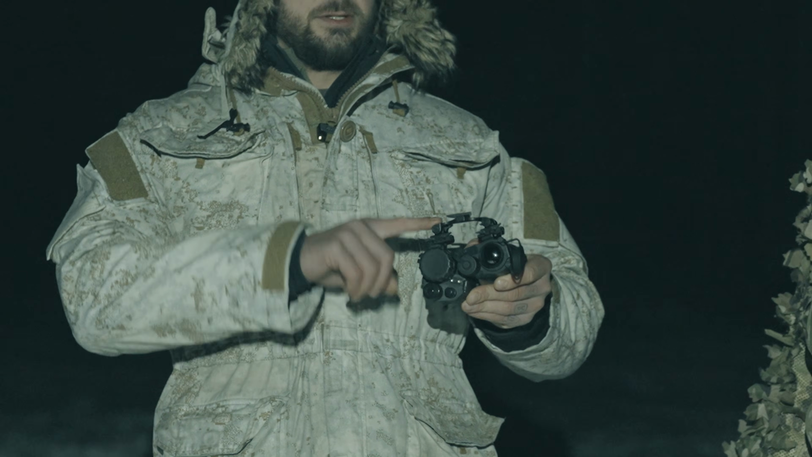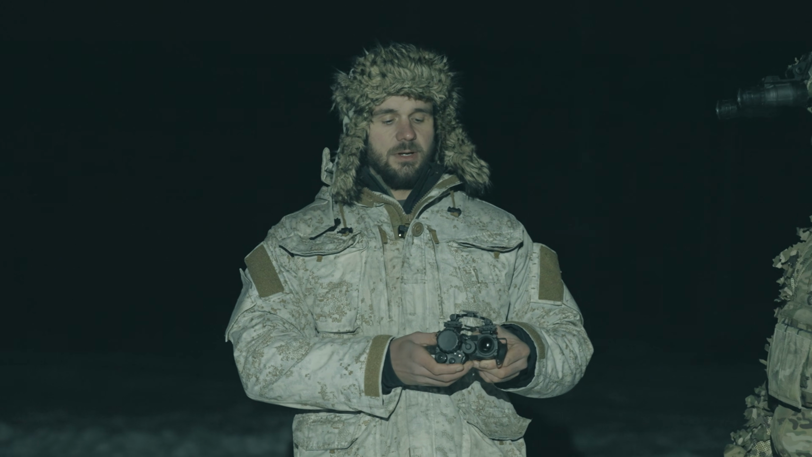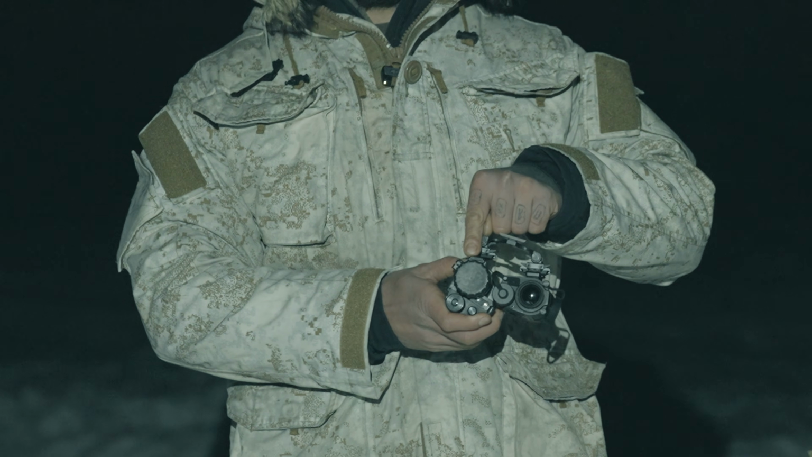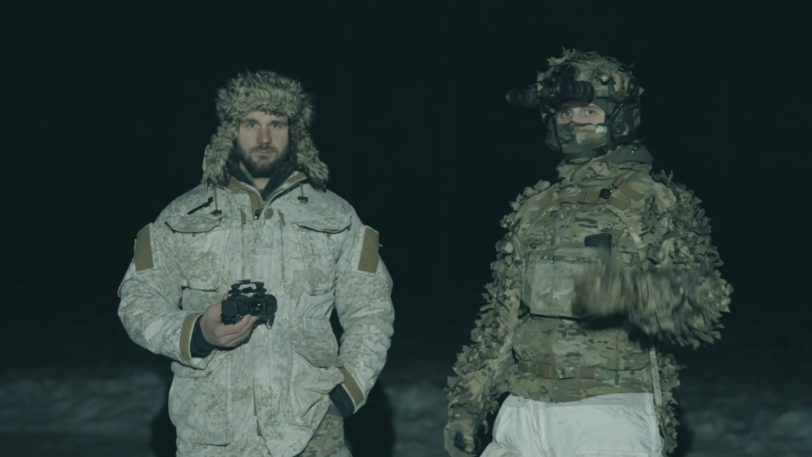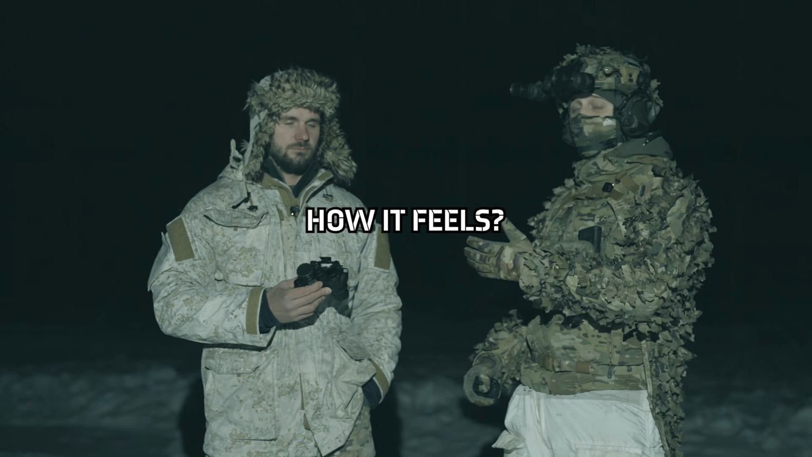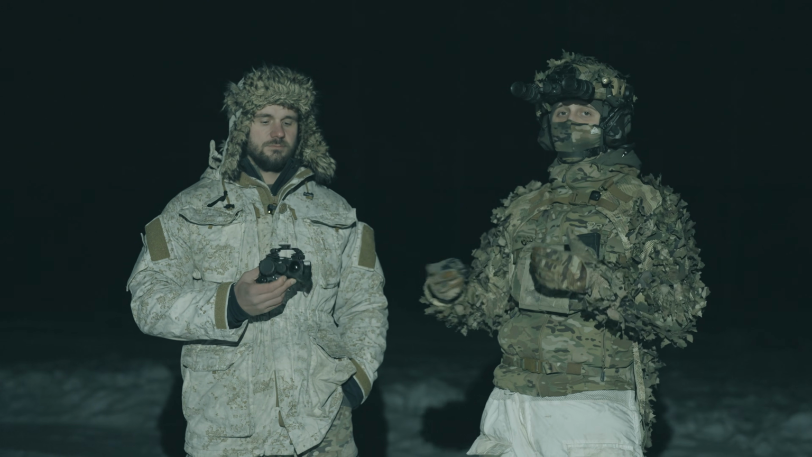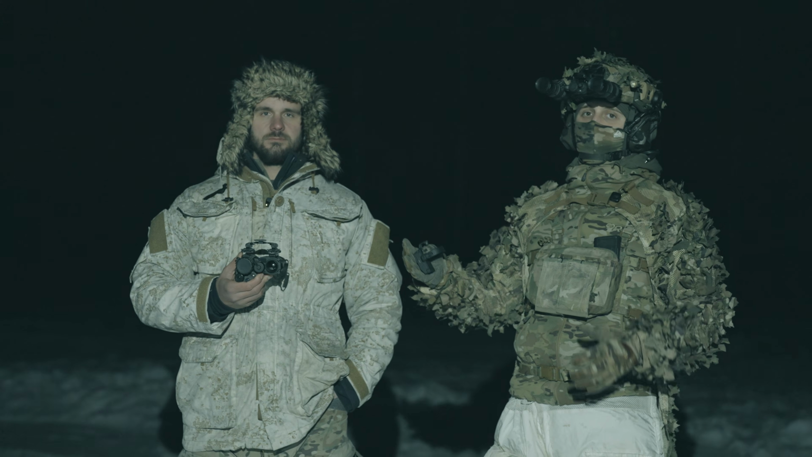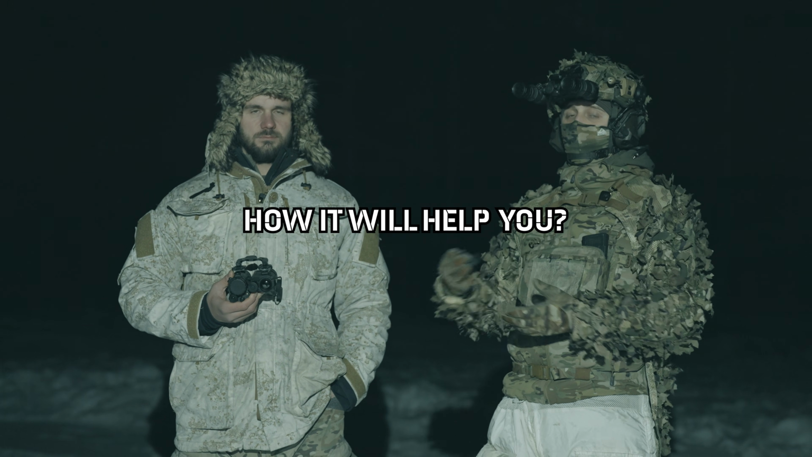We believe this is the best or the most effective setup currently available, night vision monocular and the thermal. The idea about today's video is to give you an understanding of how it feels to use this setup and how it performs in different real-life scenarios. We are trying to give you the understanding of where you would use this and how it would help you.